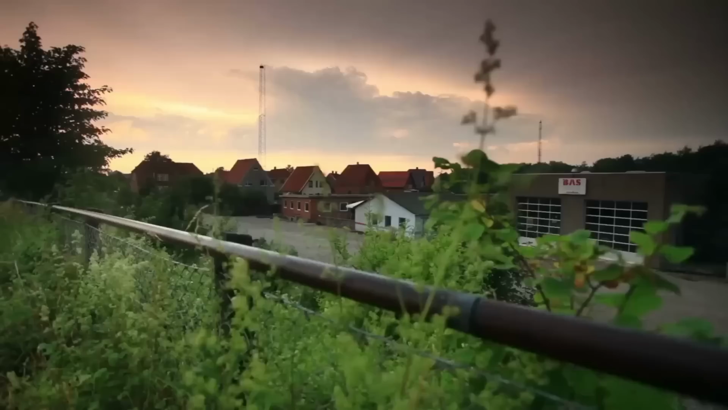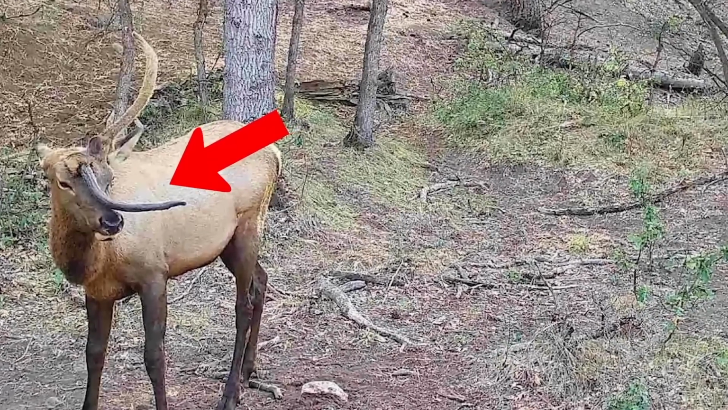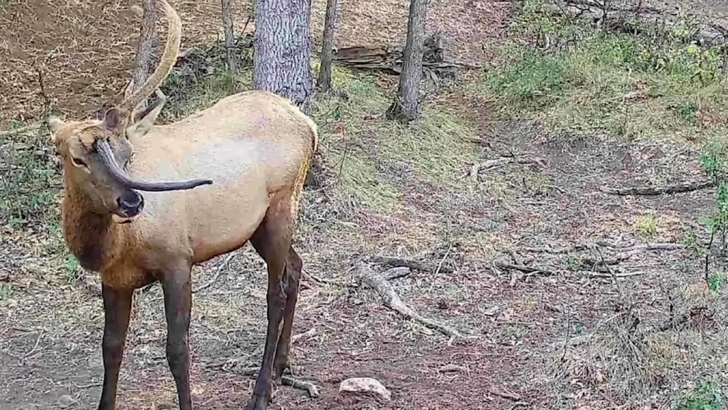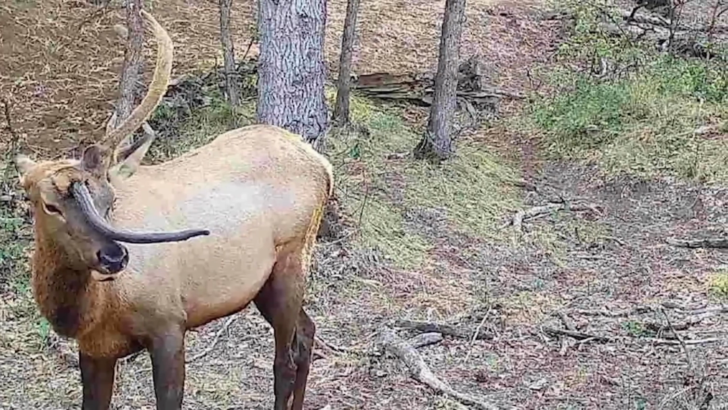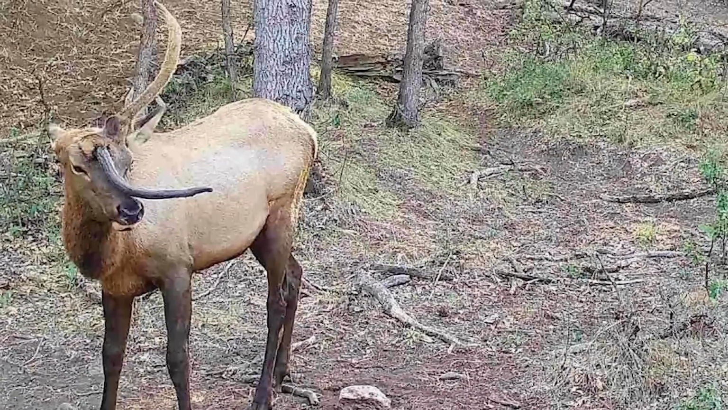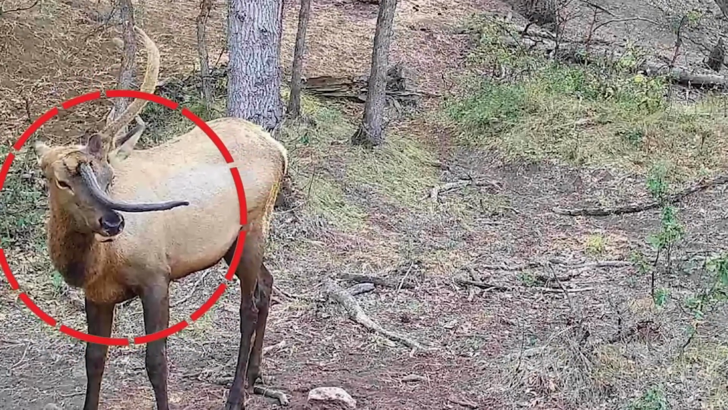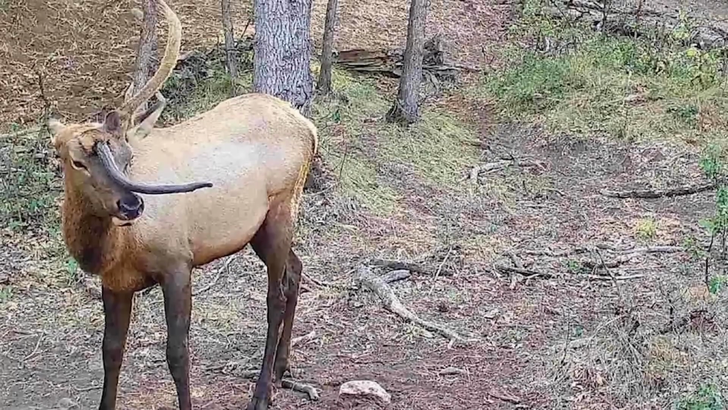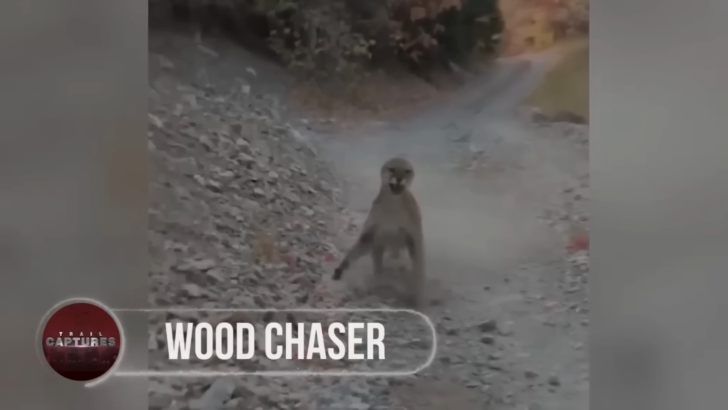Captured in Tampico, a small town near Illinois, this deer appeared on the trail cam with a weird look. While the spectators believed that the deer was something alien, as this was a rare occurrence, the researchers revealed that, though uncommon, this is a natural phenomenon which occurs due to a genetic mutation, or sometimes due to an injury during the growth of antlers. Wood chaser.